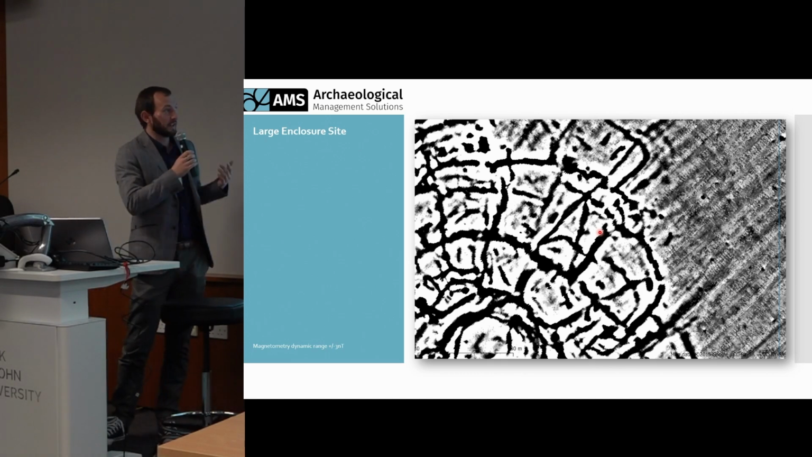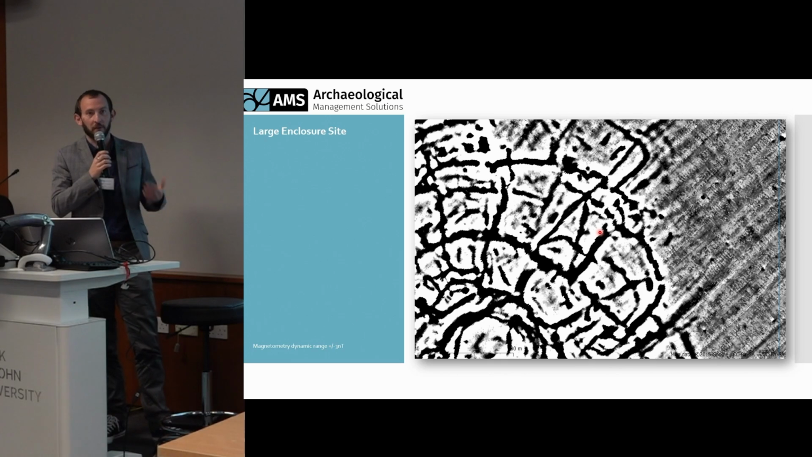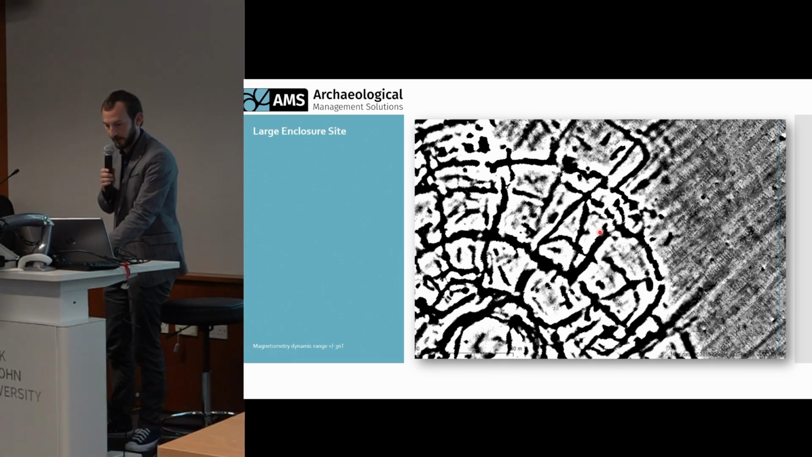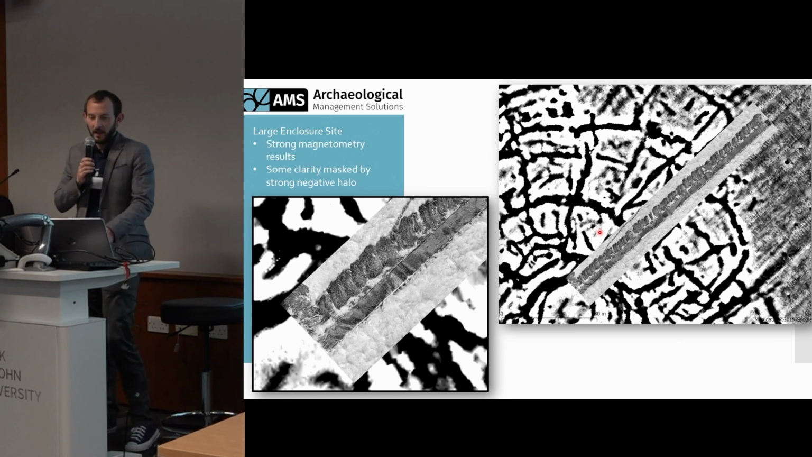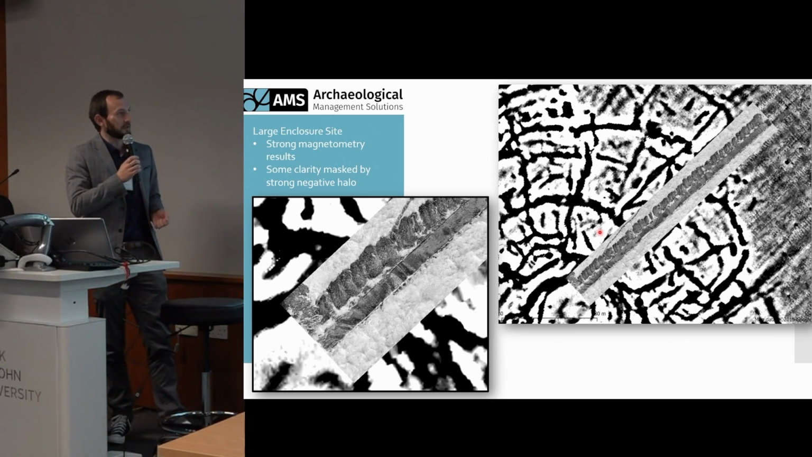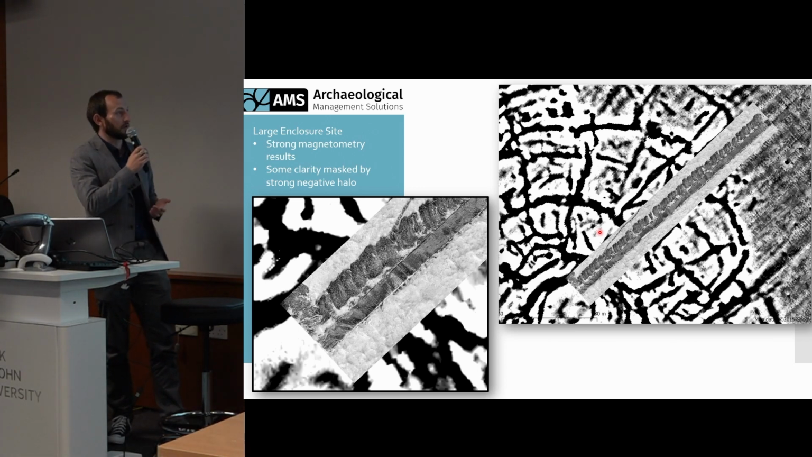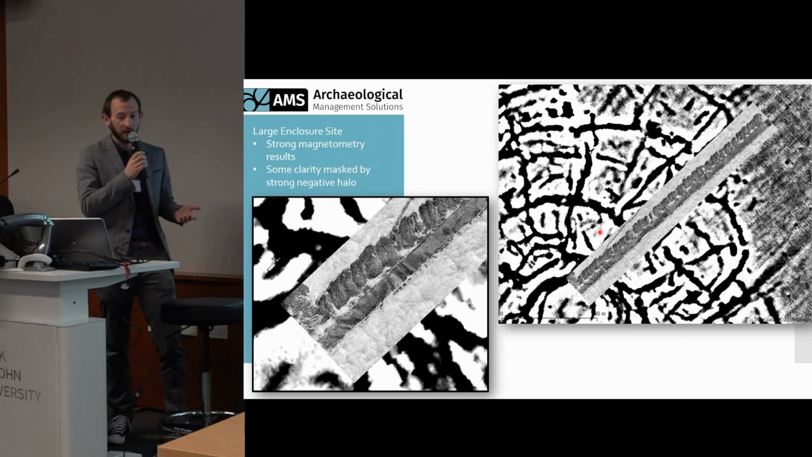The magnetometry data available for this site presented the opportunity for a comparison between the thermal data and the geophysical data. Although it is quite clear and nice magnetometry data, with some very strong results, there is a distinct negative halo, which masks some of the more subtle features in some areas.